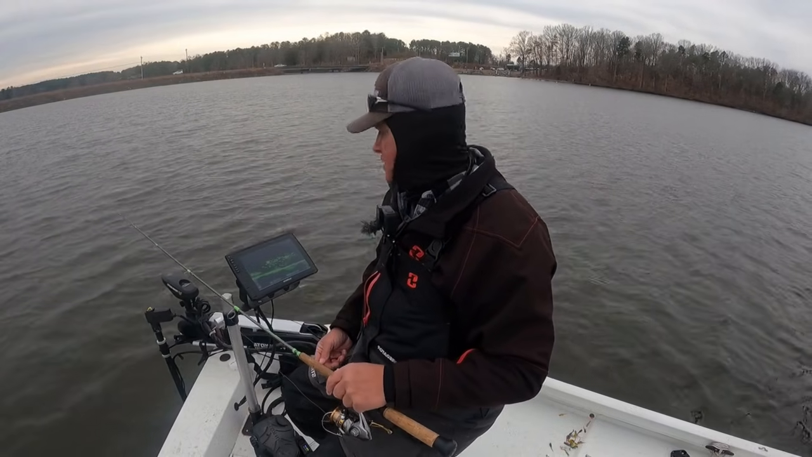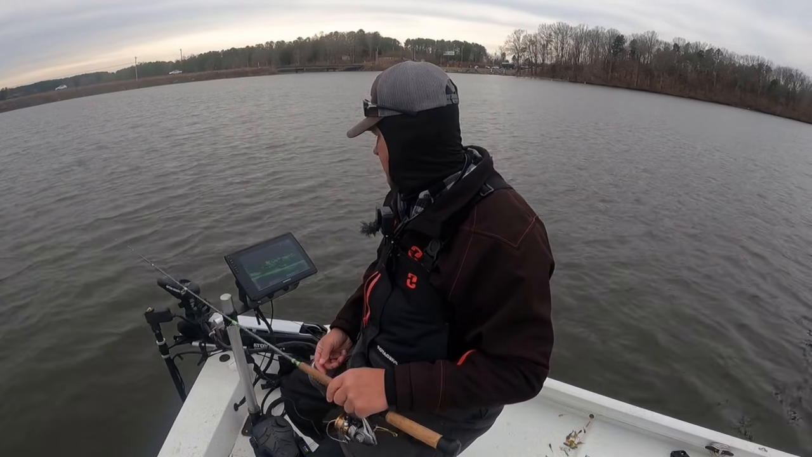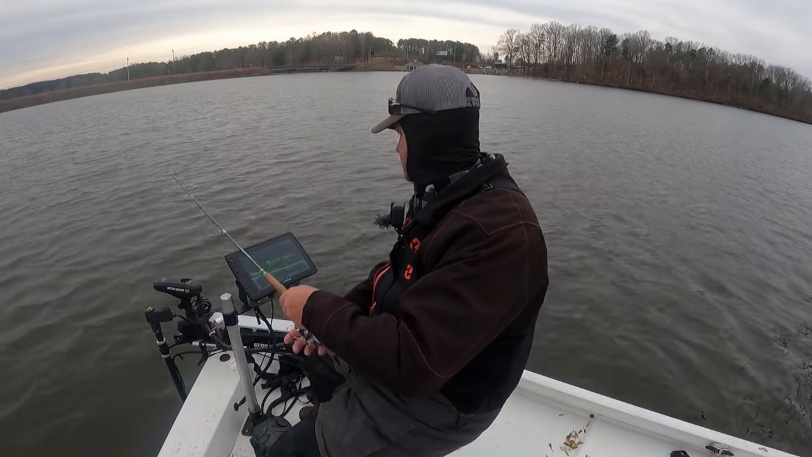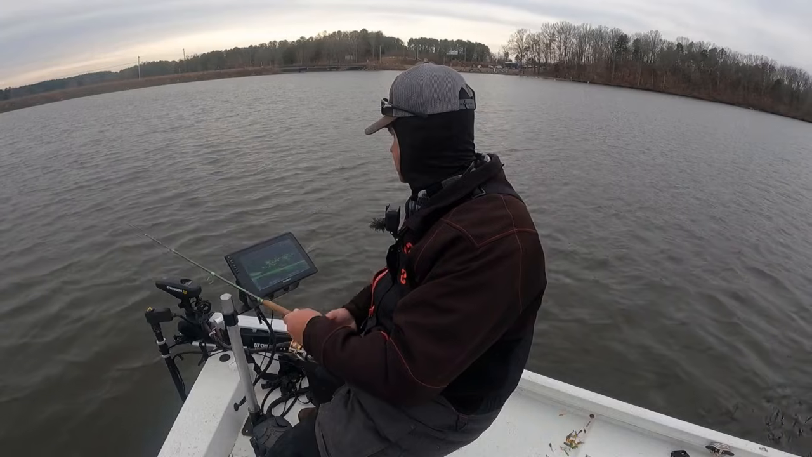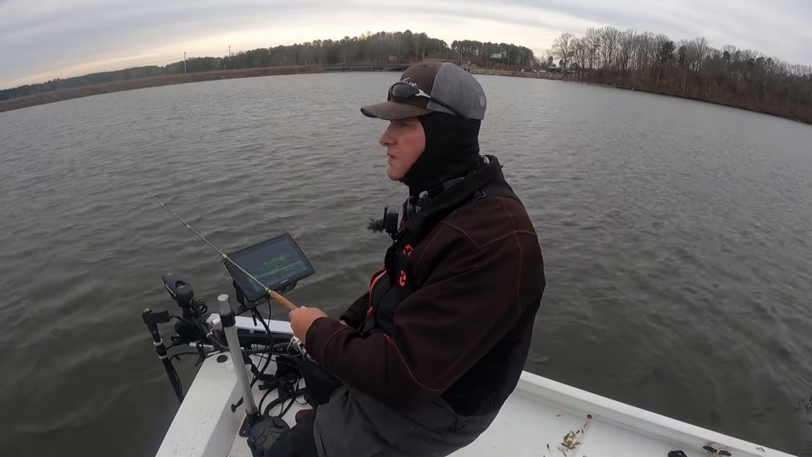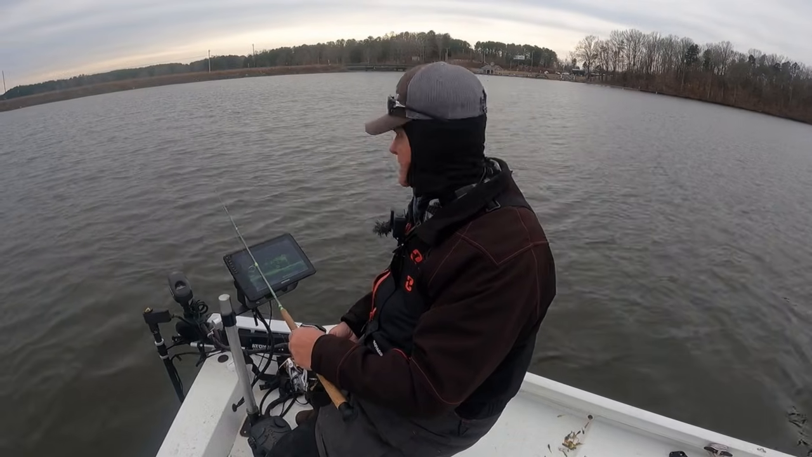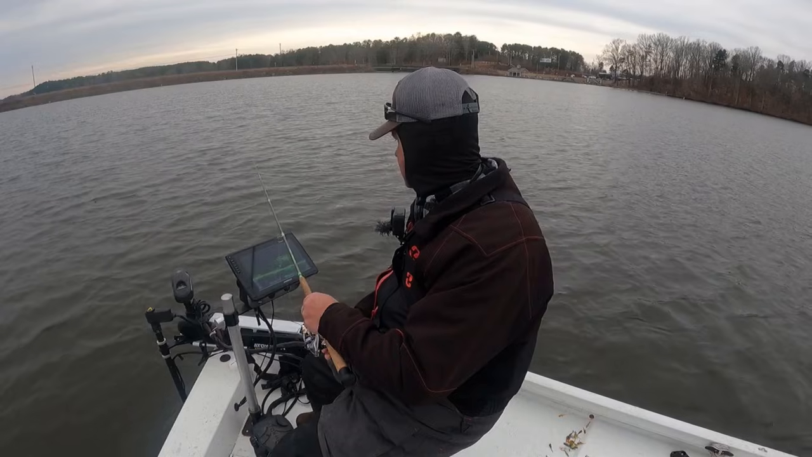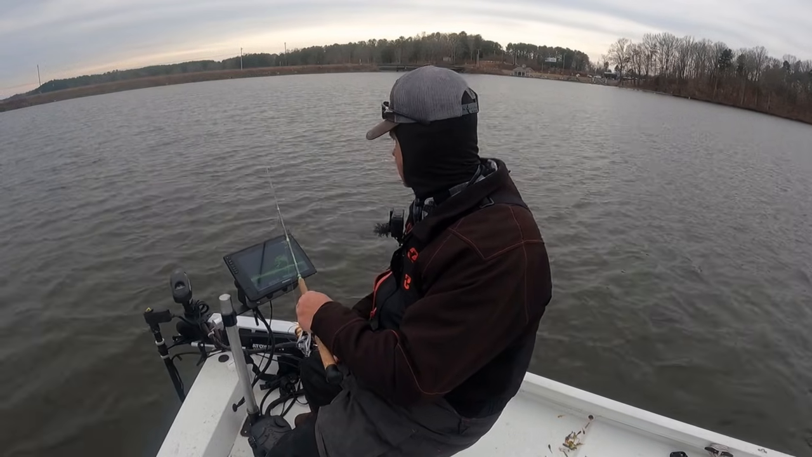Another reason I use a dual rig jig a lot, just because of that, giving them 2 different colors to choose from. I swear a lot of these fish look like bass down there schooling. He hit at it, but he missed it.